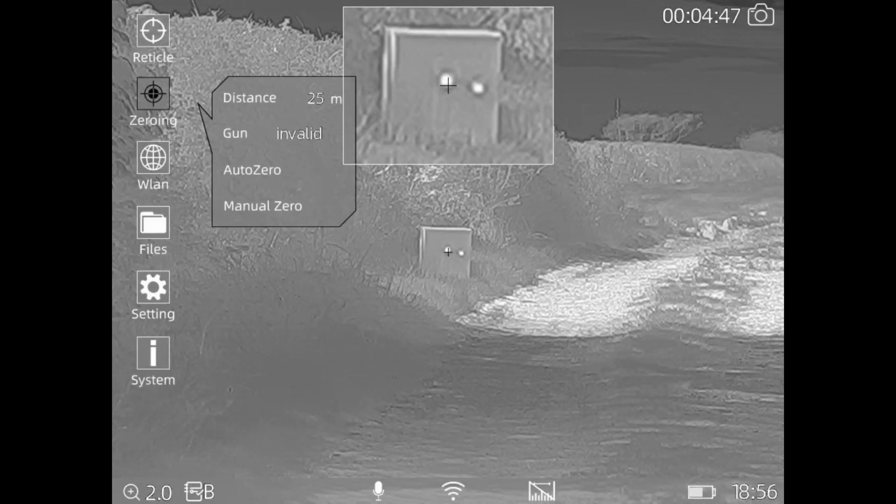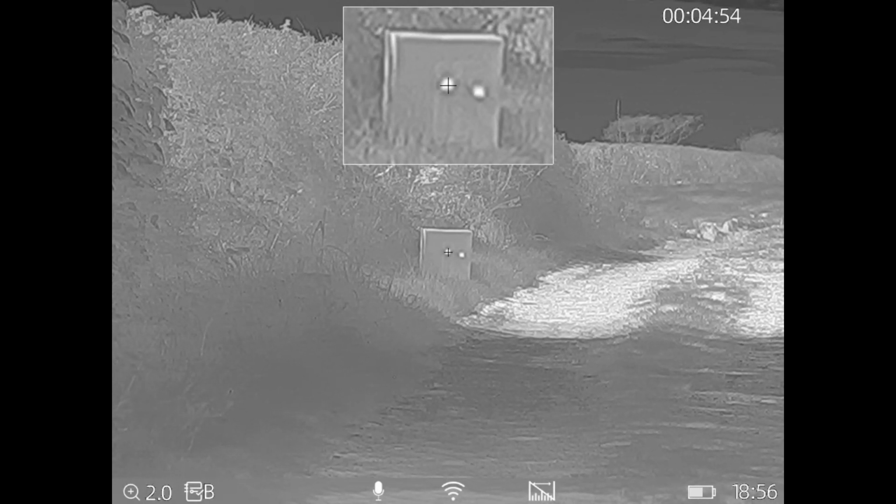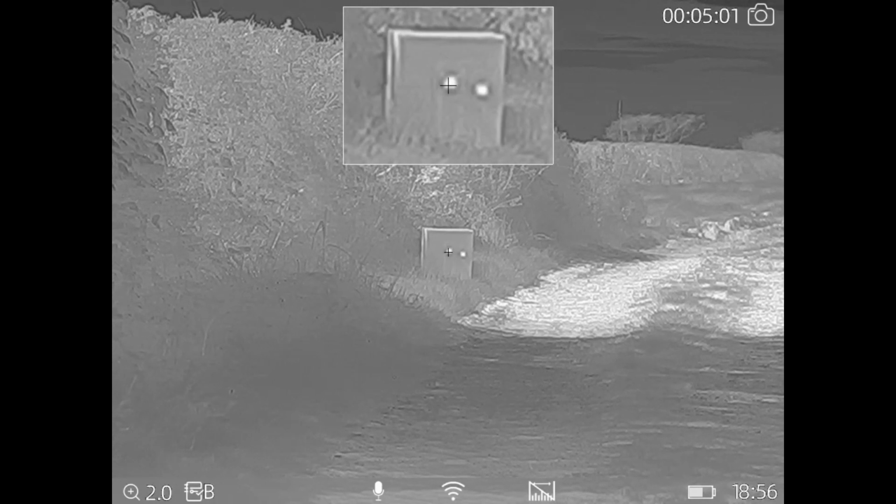Let's come right out of that so we don't have to see all the 0 page on there. Right, so go back to where we were. One more shot. Right, let's go down to the target and have a look.